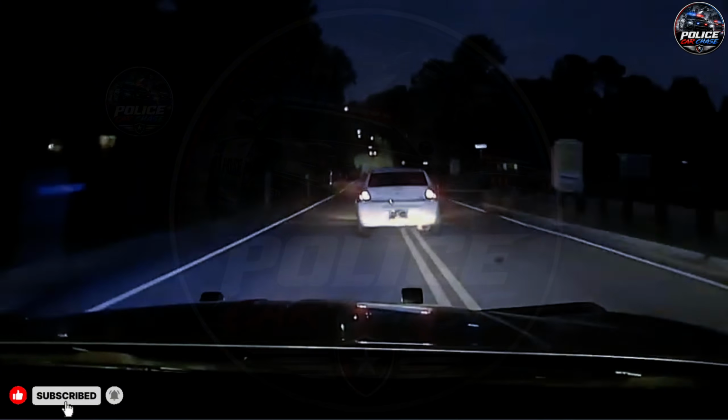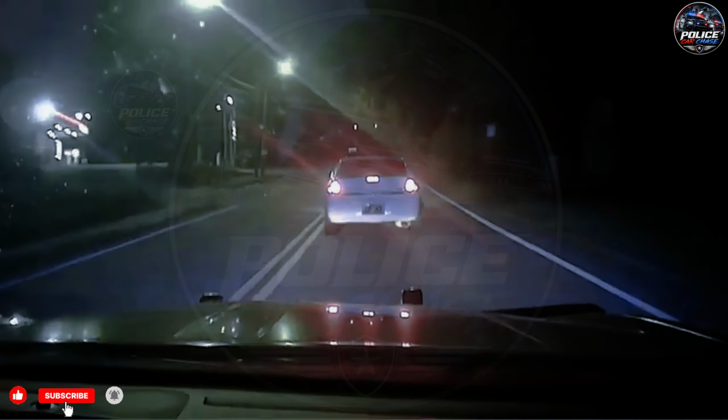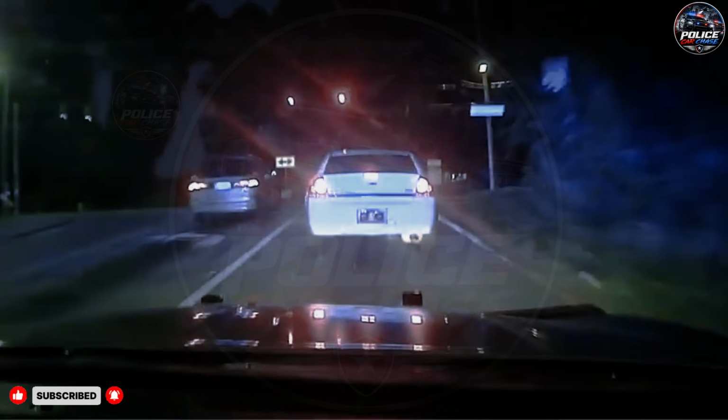The suspect led officers on one of the most dangerous and controversial nighttime pursuits, tearing through narrow streets at speeds reaching 100 miles per hour without ever slowing down or attempting to stop.